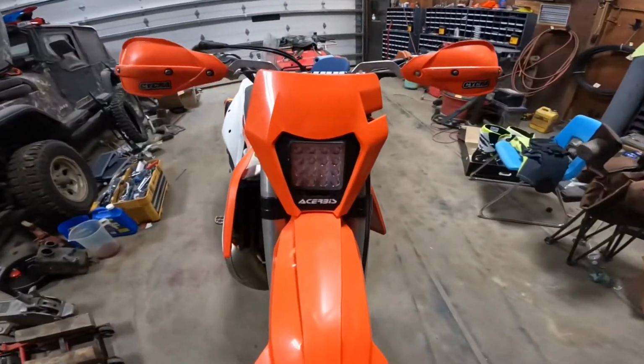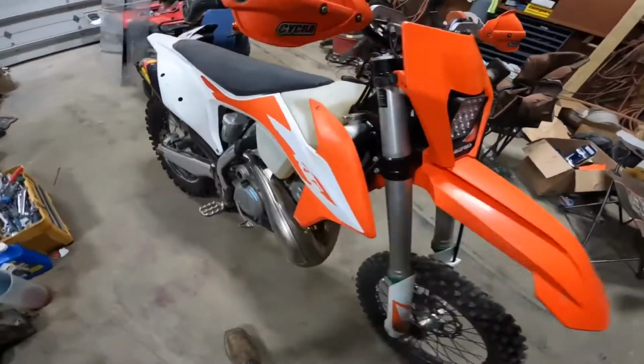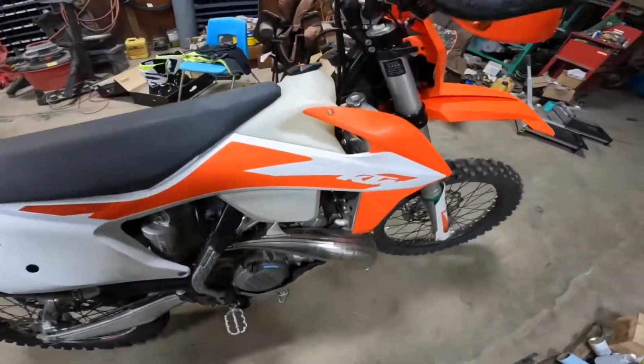Well, we're gonna do something a little different. I've been making some changes to the 300. We'll just dive right into it. So, added the Acerbis VSL headlight. Thing's actually pretty good. And do a little more testing tonight.